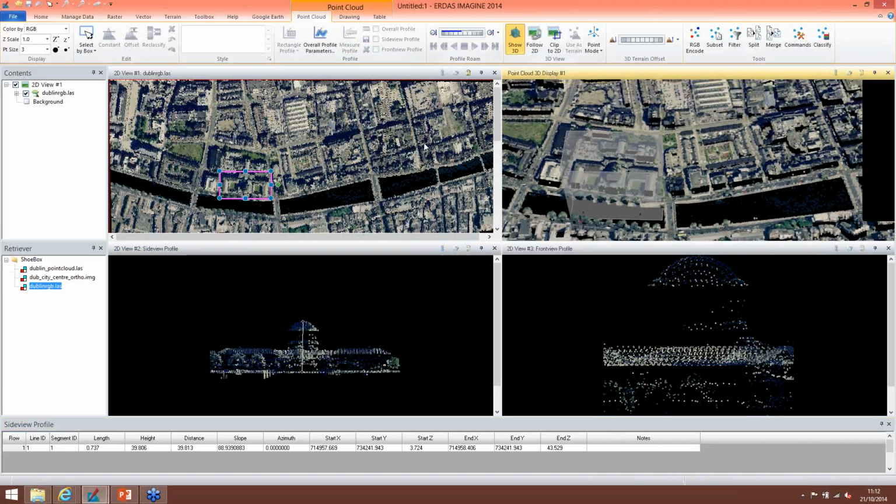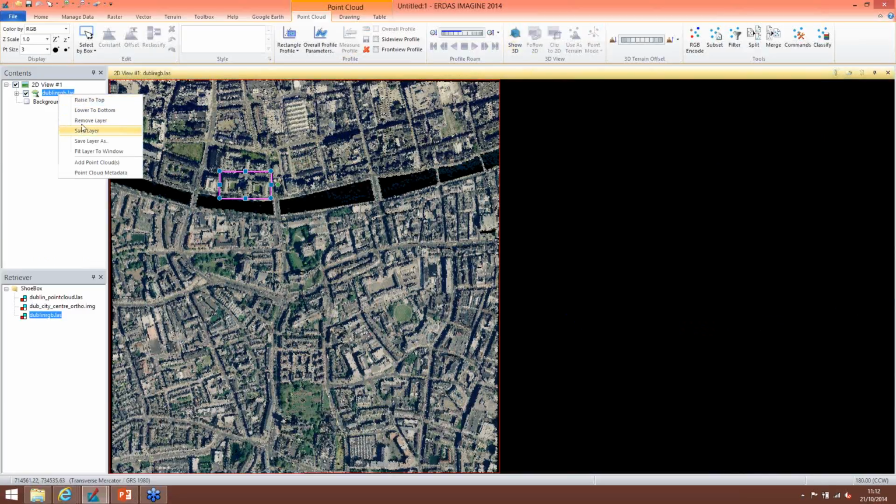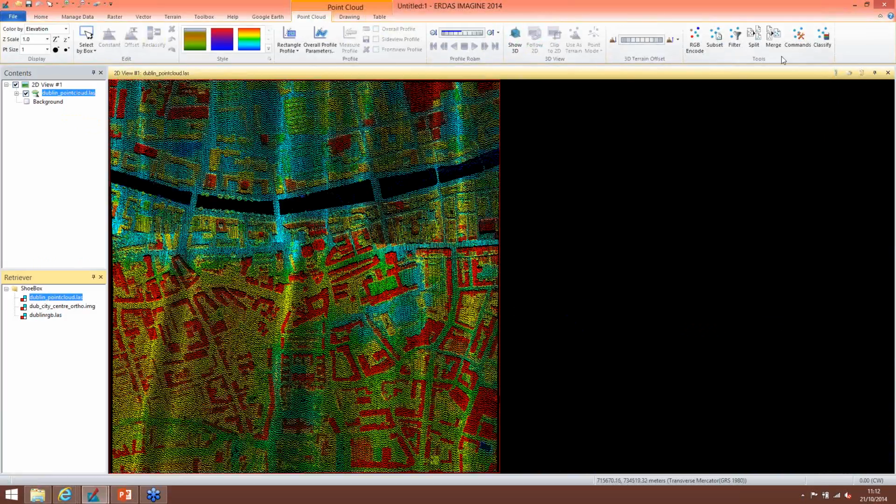I'll just close these down for now, and I'll move on to doing a simple classification of the original data set. This is our original point cloud data.